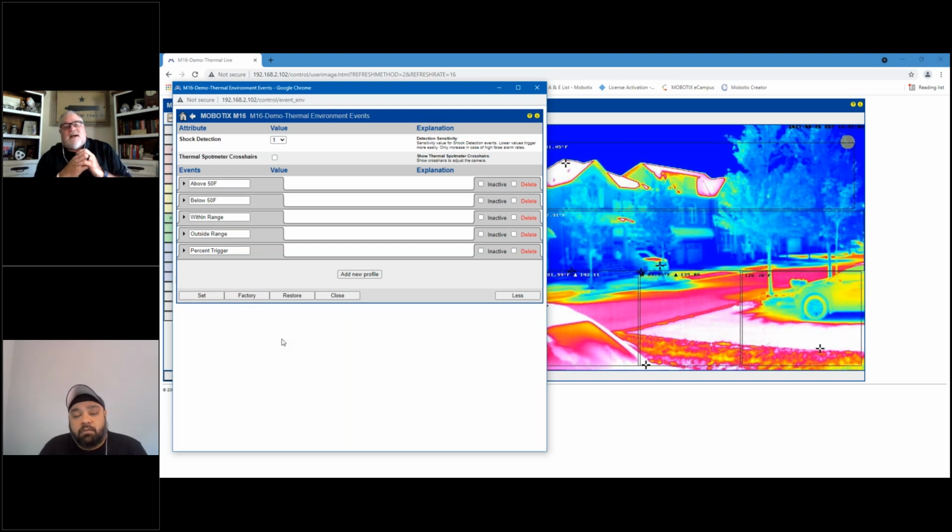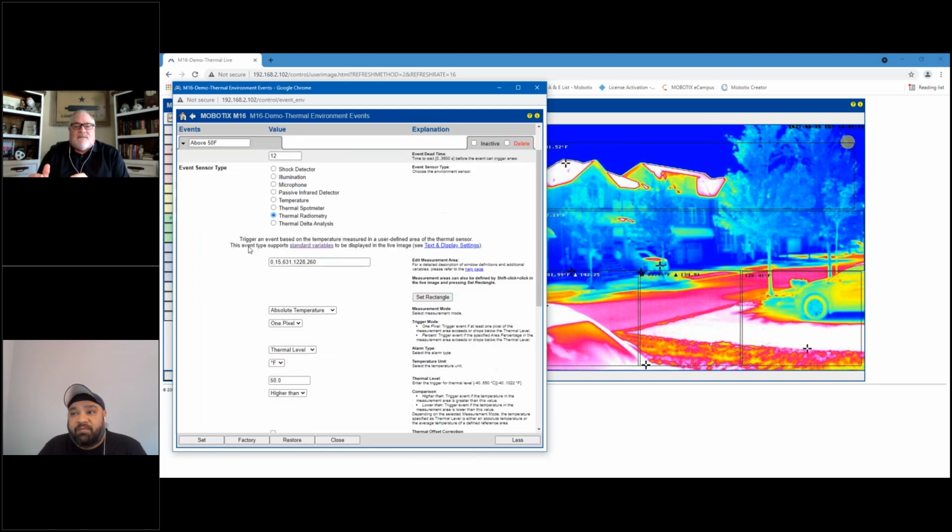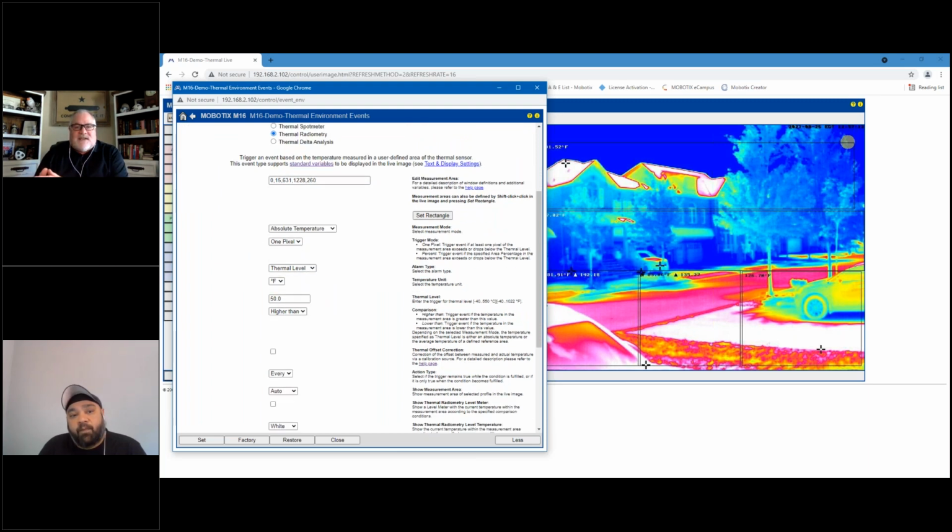So how easy is it to set up those boxes, right? And then secondly, the magic behind this is not just capturing this, but the alerting, right? How is that different, or is it different than a regular optical?